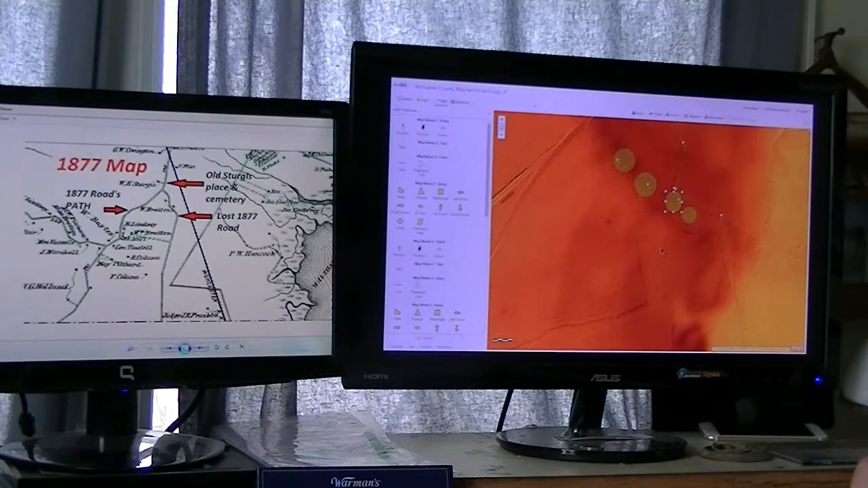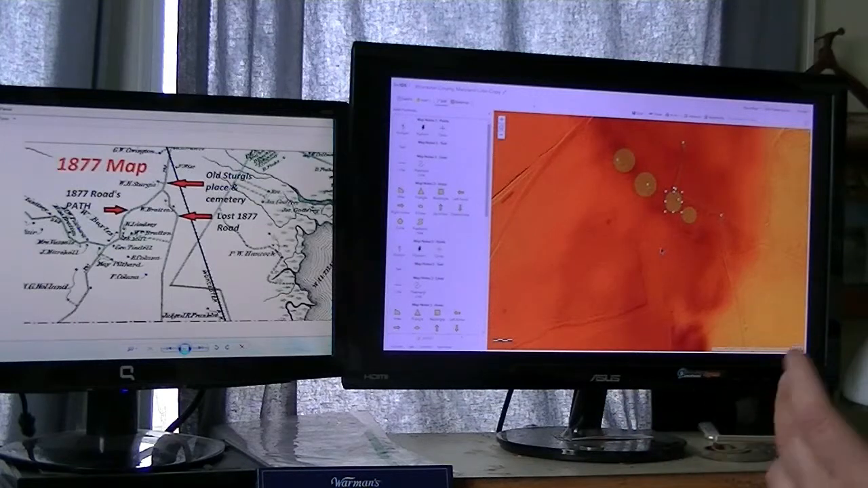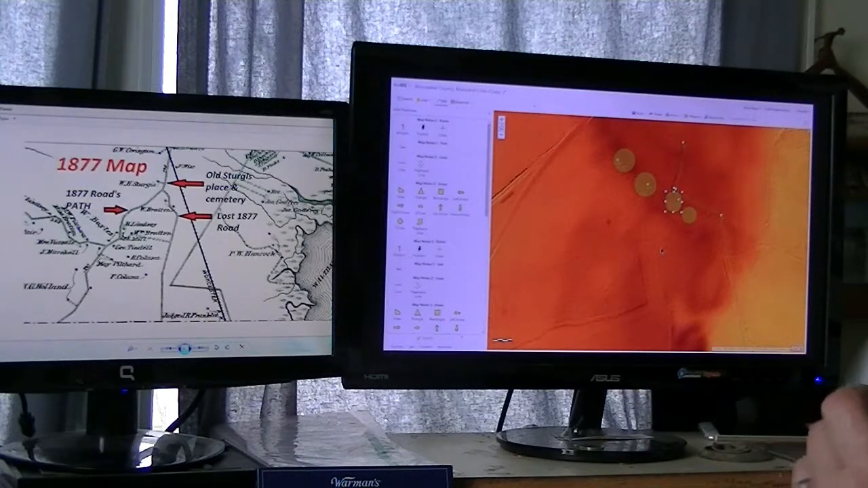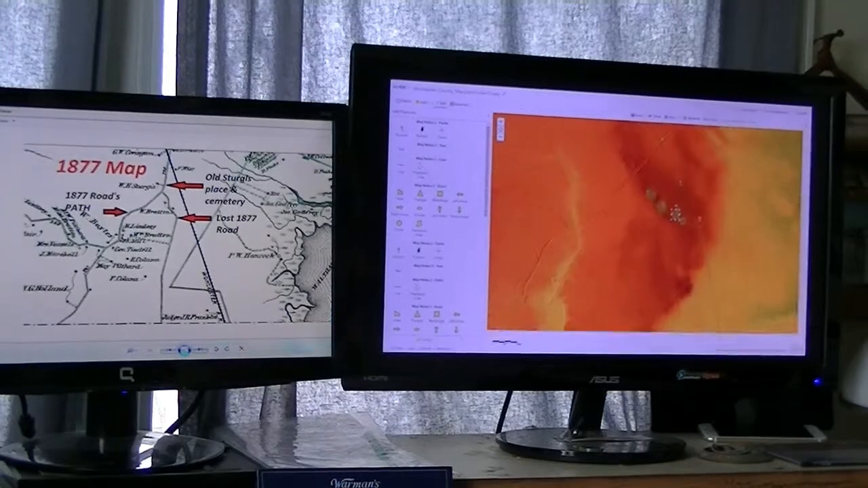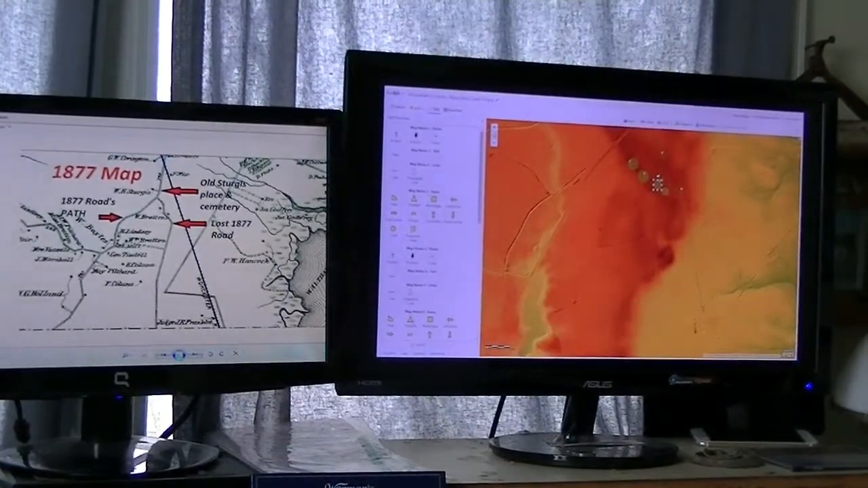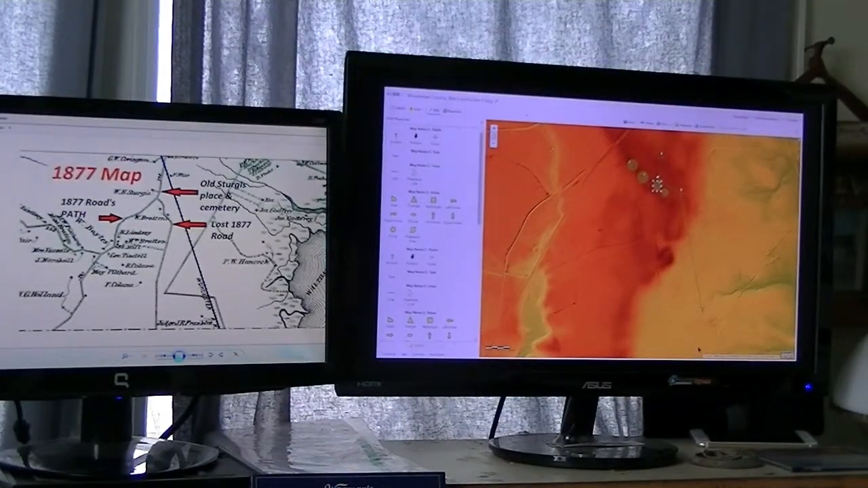So you can see just how useful LiDAR imaging can be to the modern day archaeologist, metal detectorists, or just the curious, you know. Got permissions for all of this. The farmer was really cool. He had a deer stand he warned me about and to stay away from.